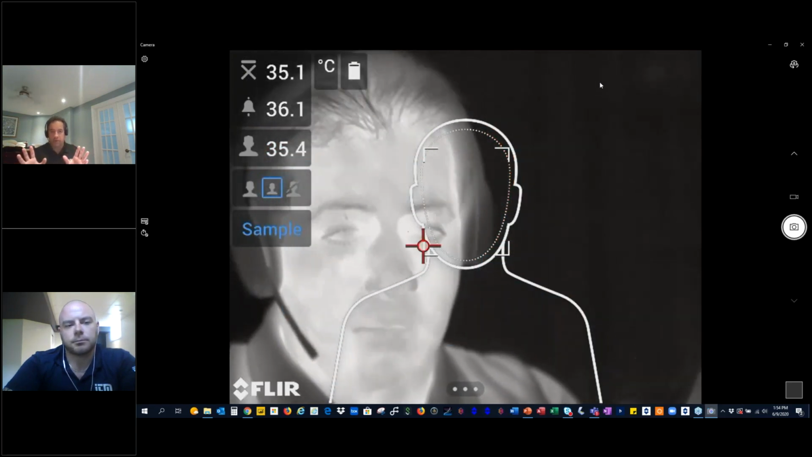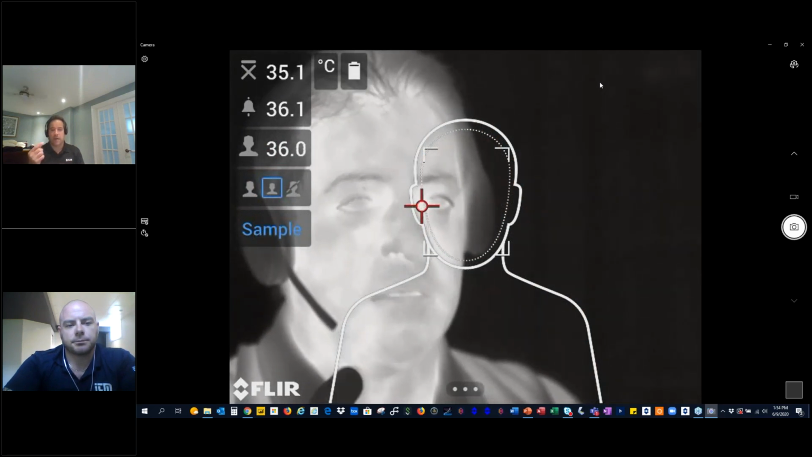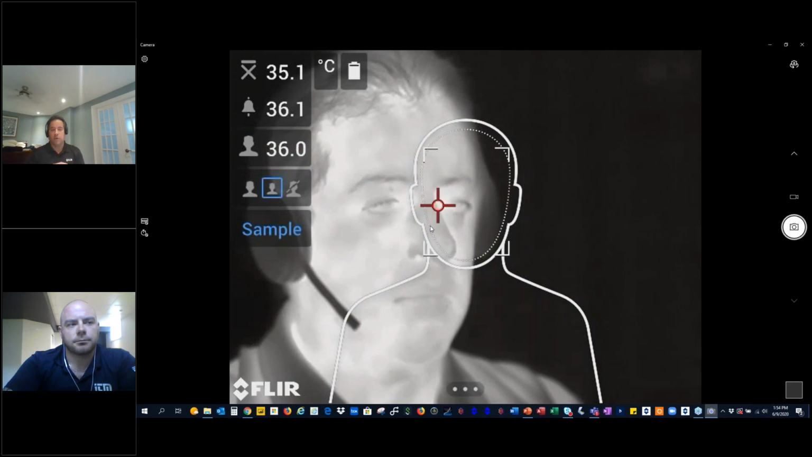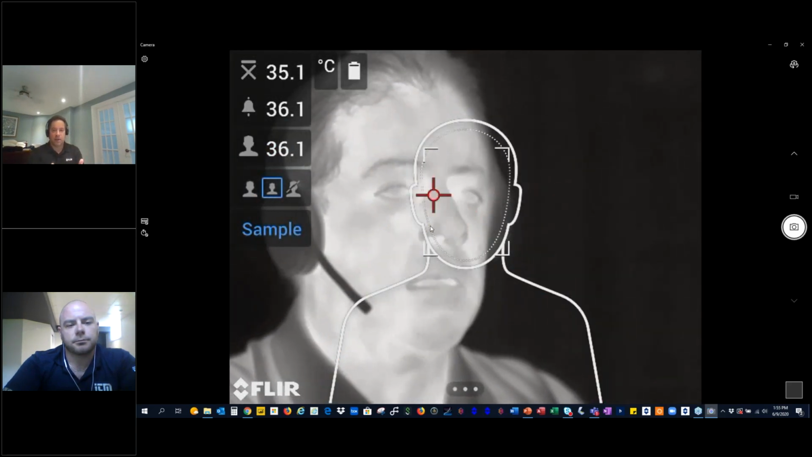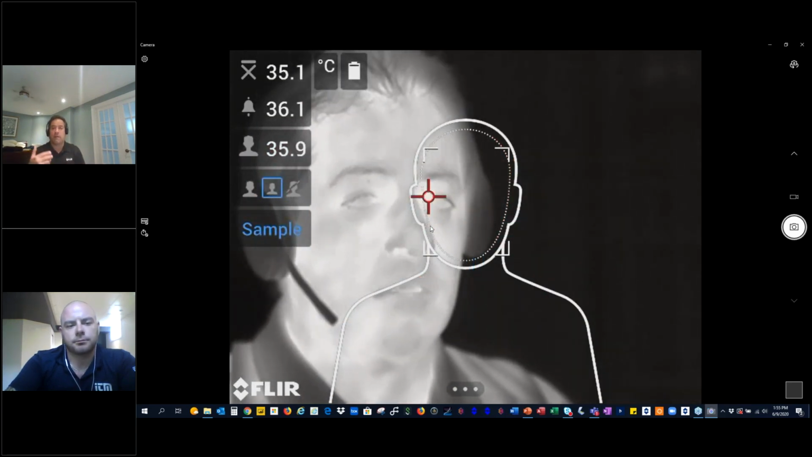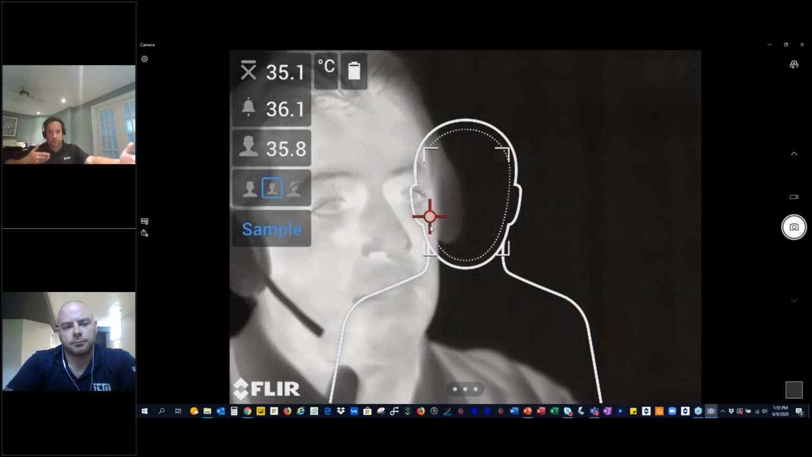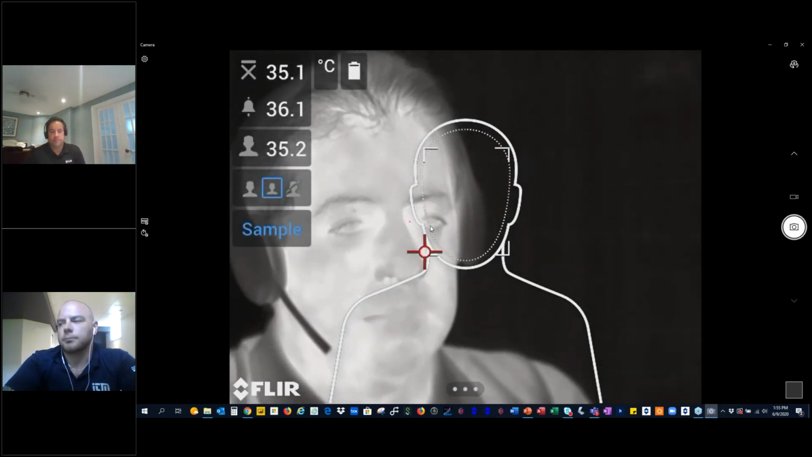The more the better. The more pixels you get on target, the more accurate your measurement, to make sure that you're not catching anything outside the spot, for example. But if we use 1.5 millimeters as a guideline, the 14 degree would be the best option for an E75 at 2 meters. Nothing says you have to do it at 2 meters, but if you have an operator manipulating the camera, they're trying to keep themselves at the 2 meter distance. That's why we recommend 2 meters. Perfect.